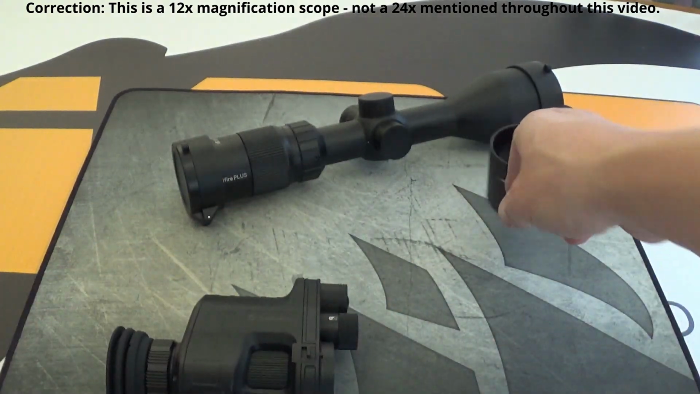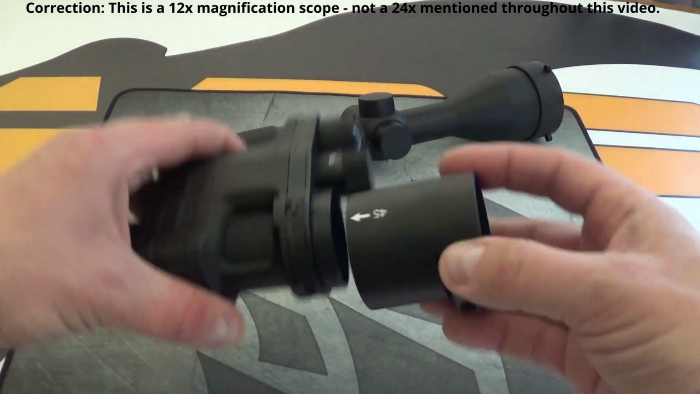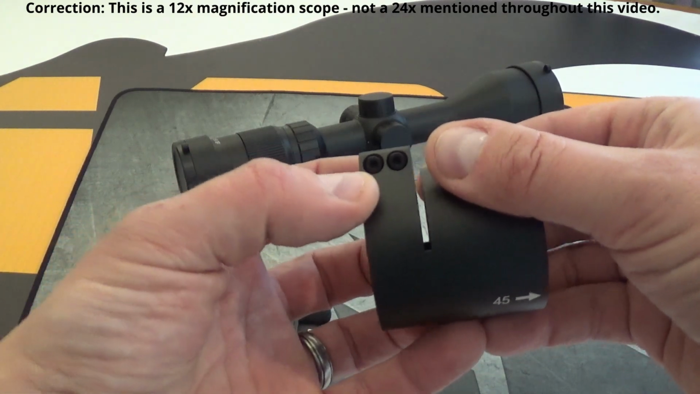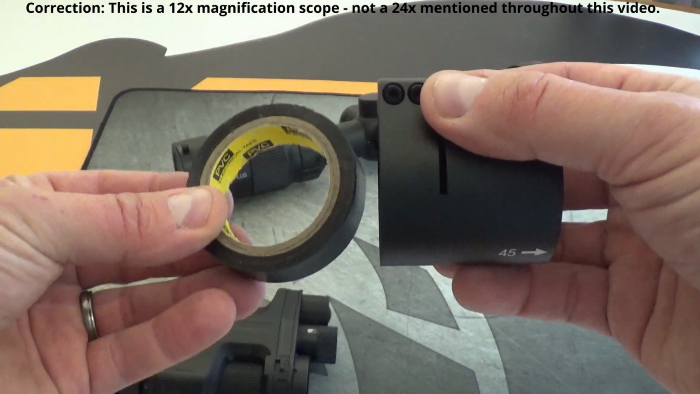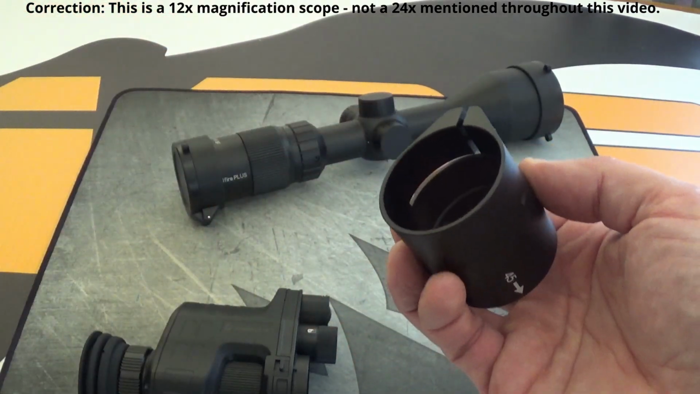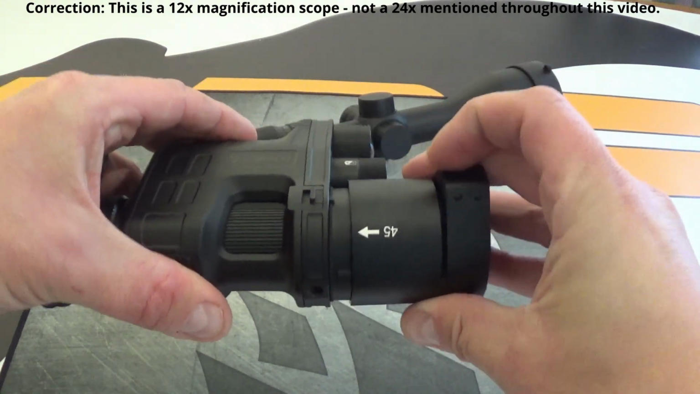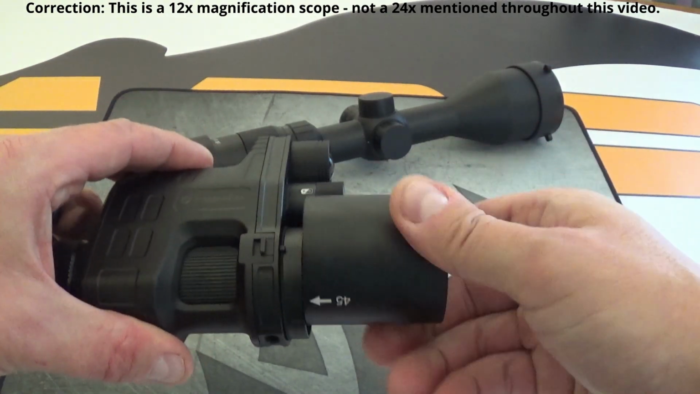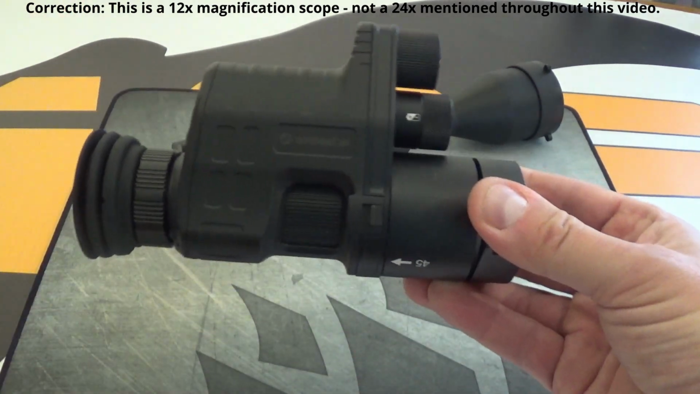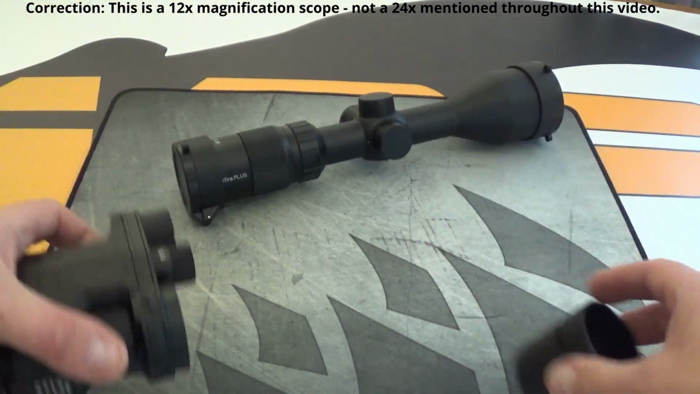What they provide as well, as I said, was this unit. Now this is a scope mount, so this would be attached to your scope and you just use the Allen keys here, and you would also use some shimming tape if you need to go around the scope to ensure that you've got a nice tight snug fit there. Once that's on, you would attach that onto the front of the unit like so, get the alignment right, and that locks it onto your scope. That would now sit on your scope. Quick release, take it off, good to go.